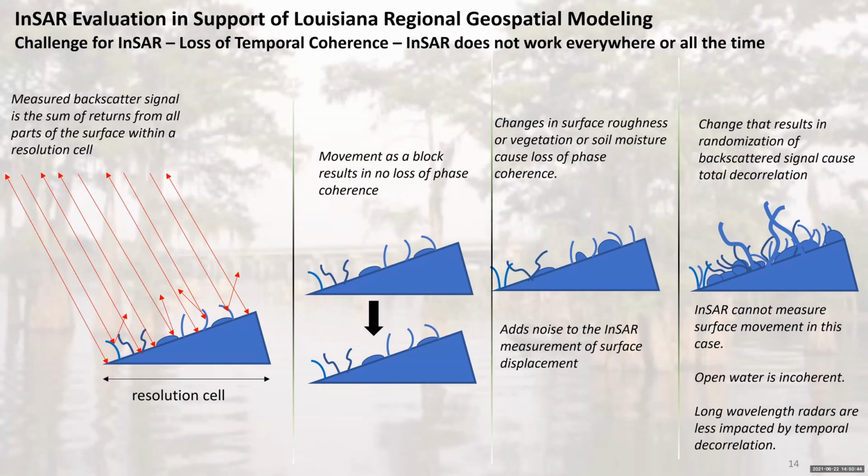Now, for land, these longer wavelength radars are less impacted by temporal decorrelation because that wavelength is longer, and so phase noise is smaller for a given change in distance on the ground or roughness from that little cell. So the next one, please.